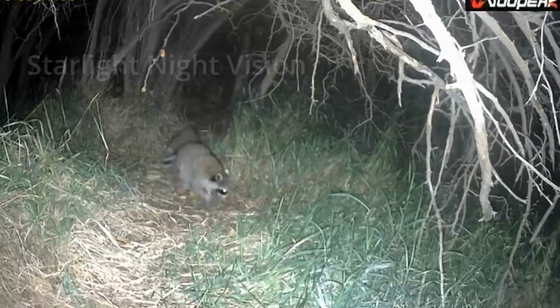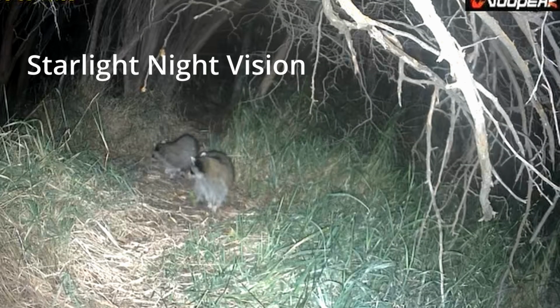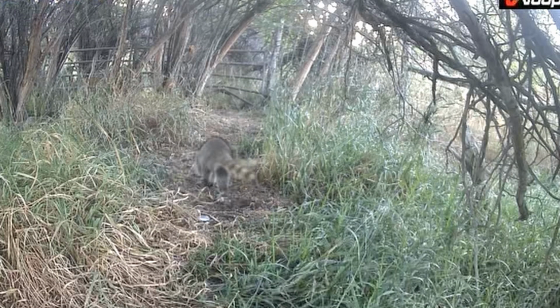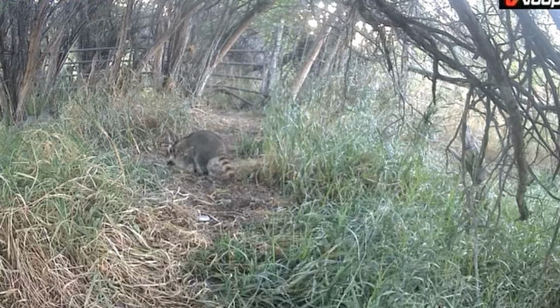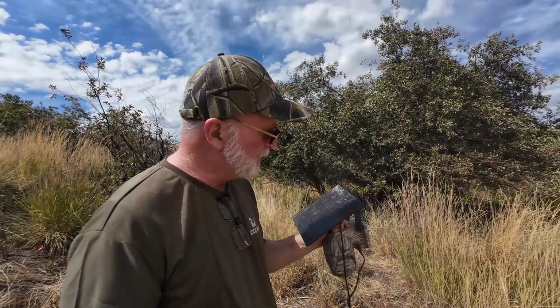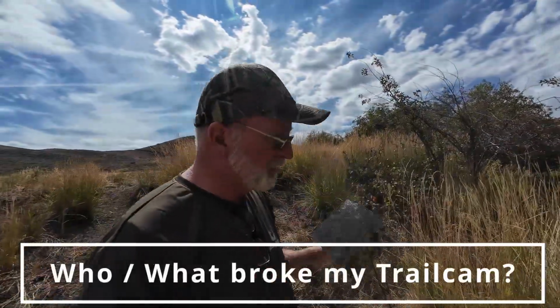The other feature I really wanted to test is this has got a starlight night vision to it that's supposed to be really cool, and it will video in color. And hopefully I got some footage on this before it got broken up that can show you the color footage. So I'm going to go ahead and retrieve the stand too, take this home, we'll pull the chip out of it, see what I've got, and then I'll test it out and see if the camera still works and the solar panel still works. But hopefully got some really cool footage that will help me identify the culprit of the destruction of this camera.